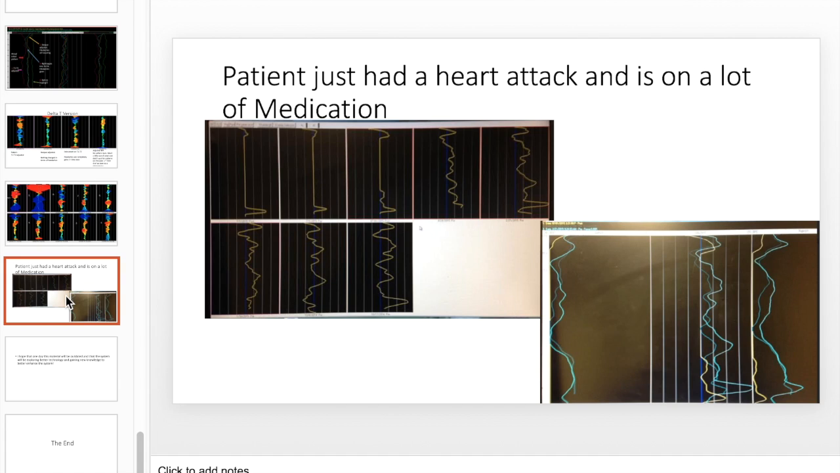This was a cool one. Somebody sent me pictures of a patient that just had a heart attack and was on a lot of medication. And you know how they say medication, especially if you're on a lot of medication, can straighten out lines. And so this is what it looked like with the single probe. See how it's very straight in there, almost dead straight? That's a very sick person, or it could have been the medication they're on also.